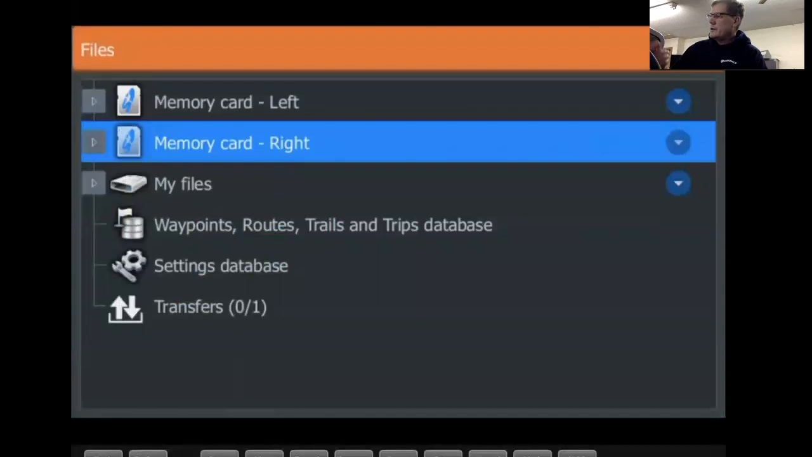Memory card left is my mapping card. I typically leave that just for mapping, and that's it. I don't store any extra data on my mapping card, just in case something happens to it, it gets corrupted or something like that. I have a separate card for everything else, memory card right, and so all my waypoints, routes, trails, settings, things like that go to my right memory card. And if I tap on that,